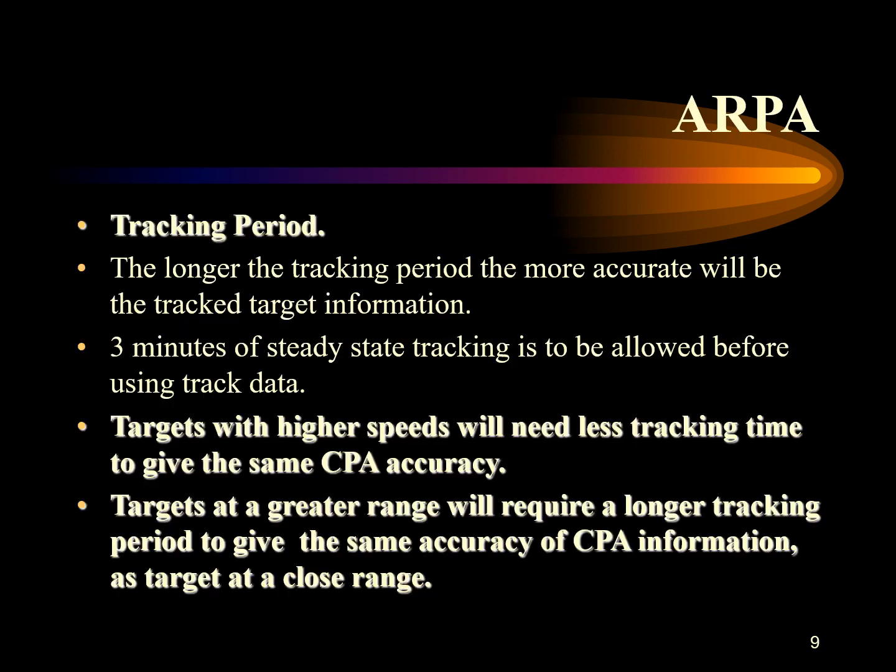I then move on to tracking period, and the longer is the tracking period of the target, the more accurate will be of course the tracked target information. Now operators are advised to allow approximately 3 minutes of steady state tracking before using the track data. So when I say track data, I'm talking about the course of the target, the speed of the target, and the CPA and TCPA. Now targets will be acquired after about 37.5 seconds as a confirmed track, but the additional time should be allowed to ensure that the track is settled.